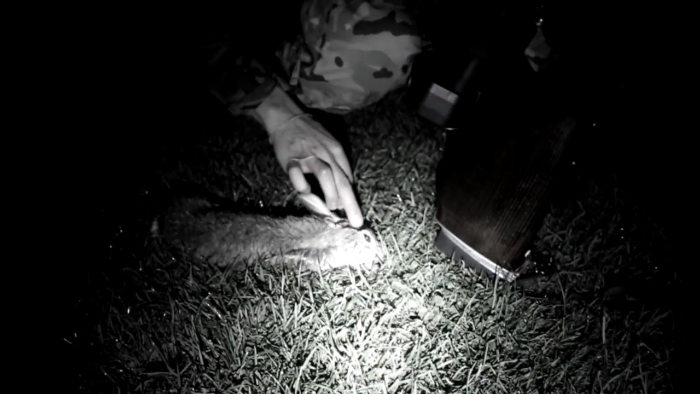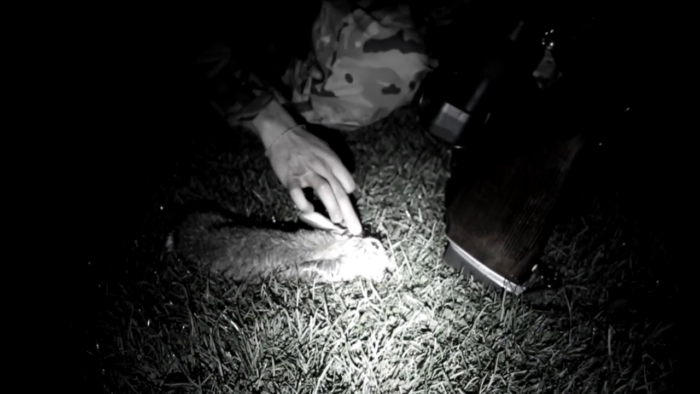So as you can see, I think this is the exit wound here, right behind the eye. So a pretty textbook shot. I think that was the entry wound going off where he was sat. Again, quite a young rabbit this one, but on the driving range you can't really afford to have rabbits digging holes. So I'm going to head back to the car now.